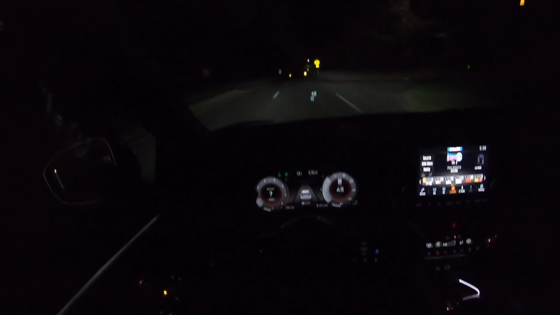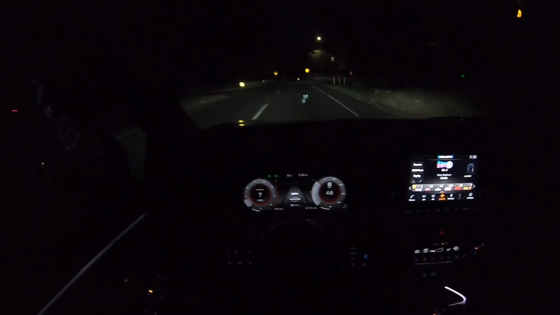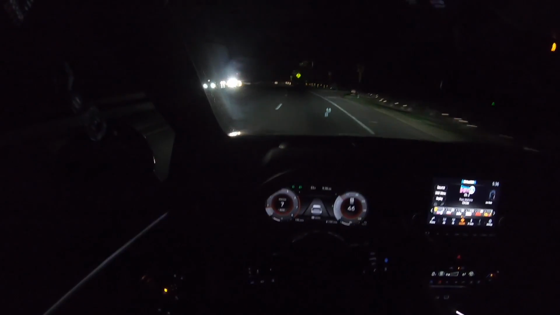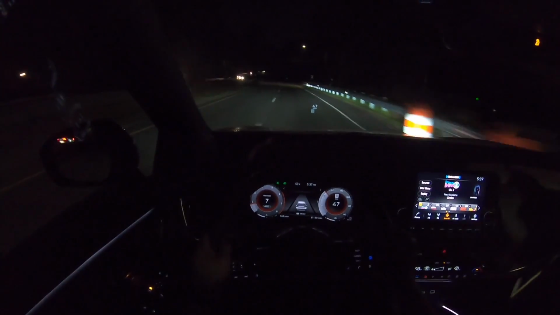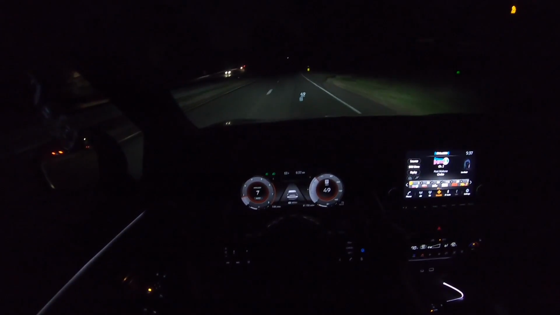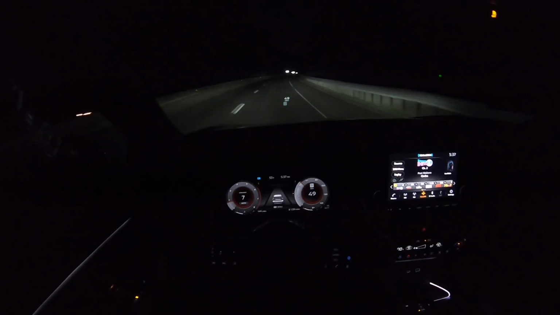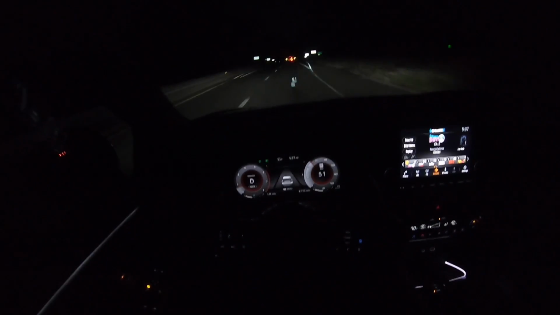So this engine is not that impressive, but it really does the job, and I'm pretty sure no one's going to be abusing this engine or using it that way. But definitely if you need to merge on the highway, or if you're trying to pass someone, I think 181 horses and torque is more than enough. As I said, the ride is very comfortable. Let's go ahead and put the high beam on one more time. High beam travels very far, which is good.